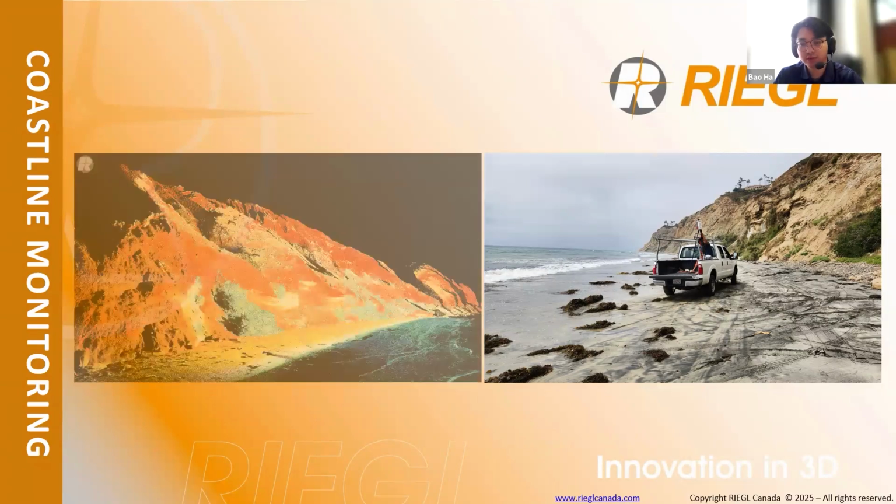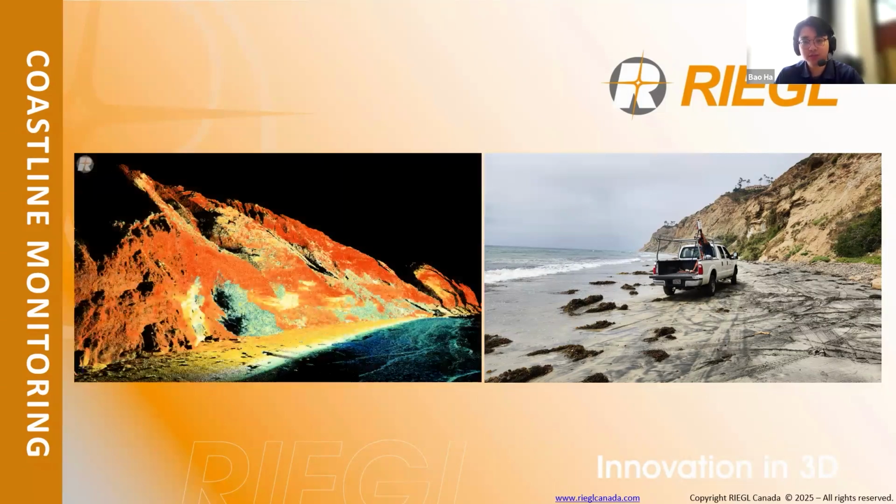So TLS, like the RIEGL TLS systems, are suited to these applications also because of their flexibility in platform integration. Whether mounted on a pickup truck, or even on a boat, even on an autonomous small vessel, this TLS can easily be adapted to a variety of environmental settings. In this example case study, the RIEGL TLS is mounted on the tripod on the pickup truck, and it's operating in kinematic mode.